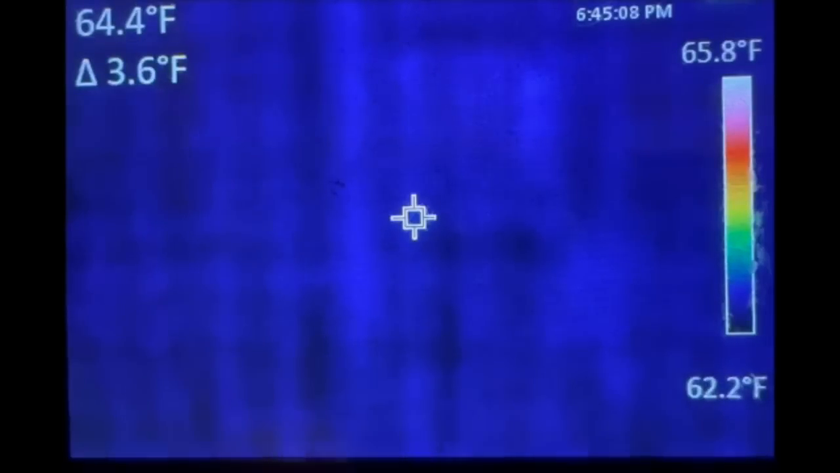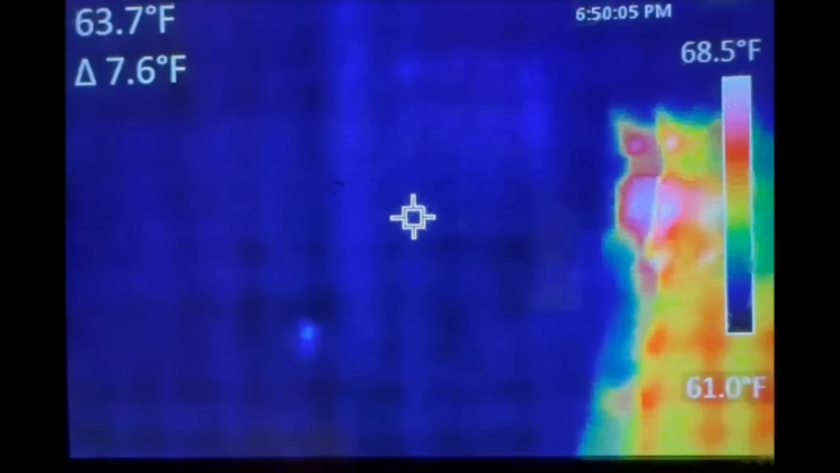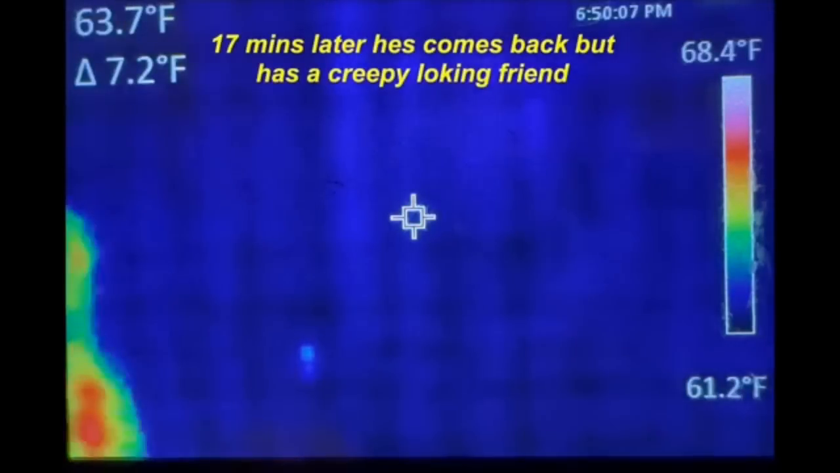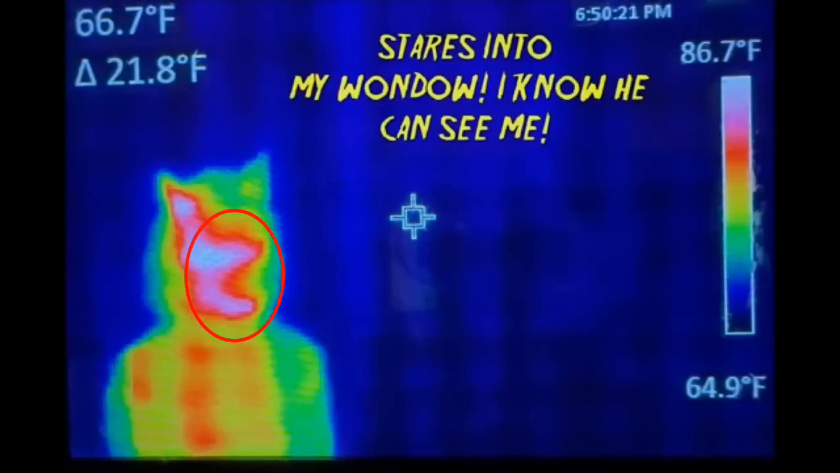All right, ladies and gentlemen, you're about to see the Dogman. Now, I want you to remember what you thought the Dogman would look like, okay? Because here he comes. There's the Dogman right there on the thermal camera. Oh my goodness, I can't help it. Looks more like Winnie the Pooh or a furry. And conveniently enough, you see the Dogman here, and his mouth doesn't move.